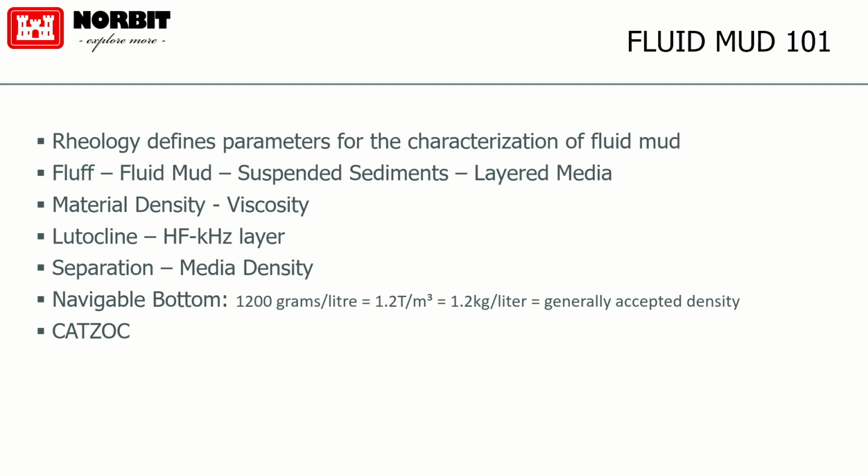That's a cool word to bring up at a party. So the lutocline is effectively where your 200 kilohertz starts reflecting off of. And sediment's a funny thing, as I'm learning. I'm not a geologist, but it's cool because typically at about the 200 kilohertz levels where you start having the consolidation that starts. It actually is a bit of a layer. If you look at the water column in a sonar system, you'll see nothing until you hit that lutocline. And now you see that increasing density as you go down through it.